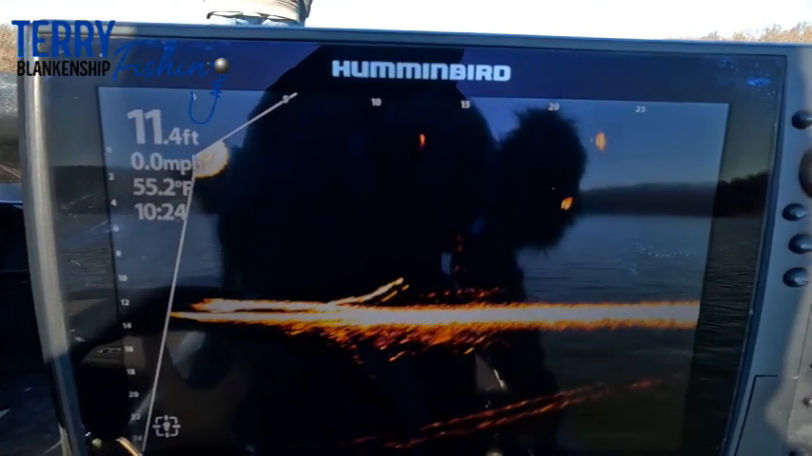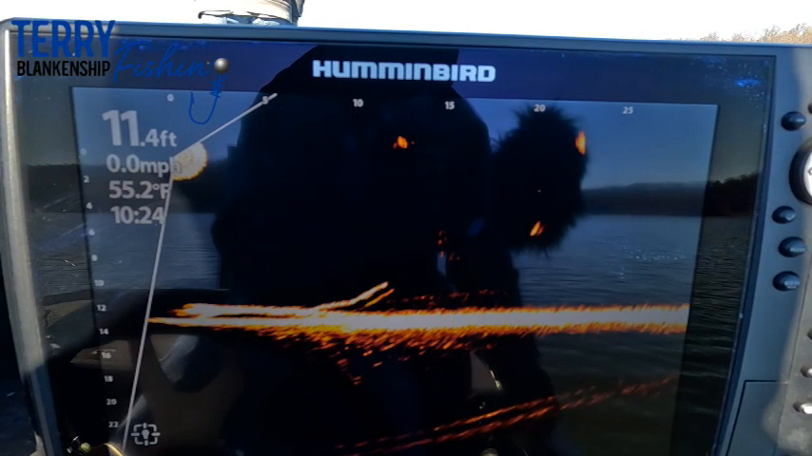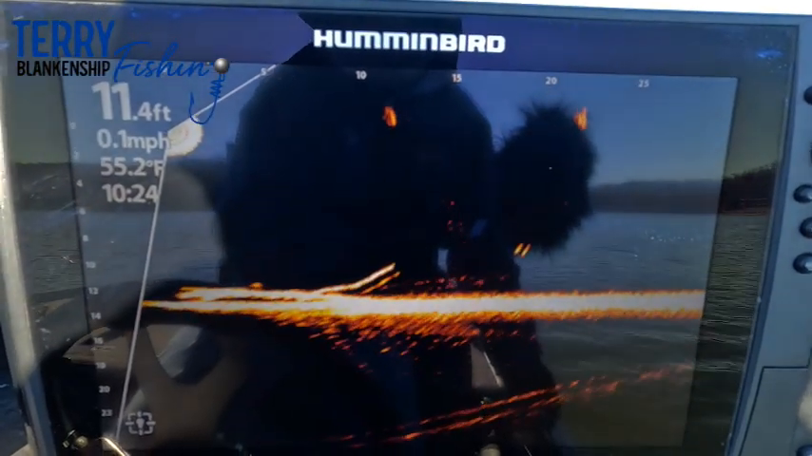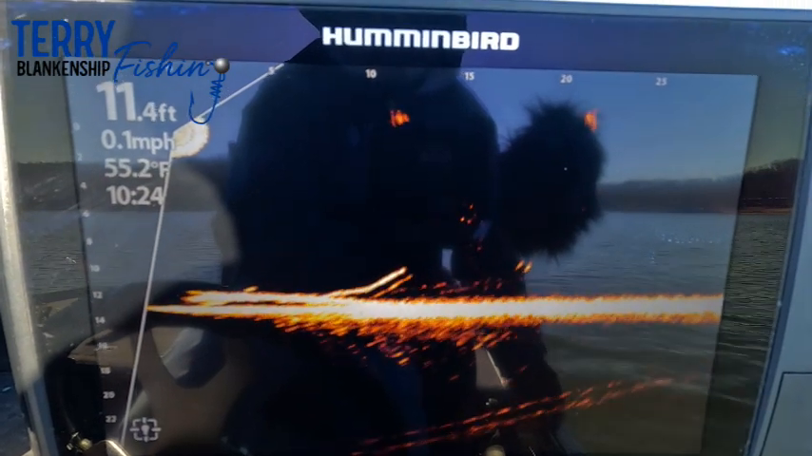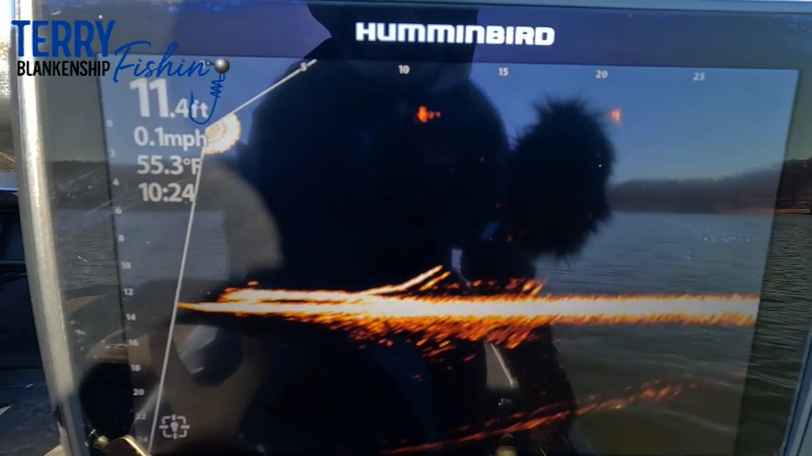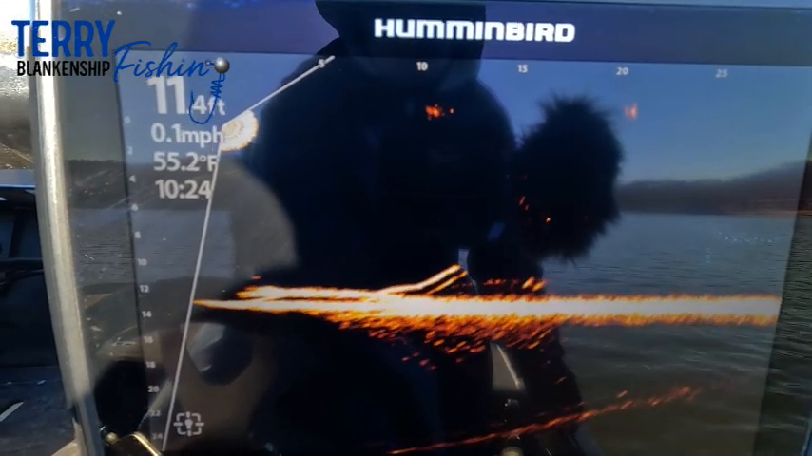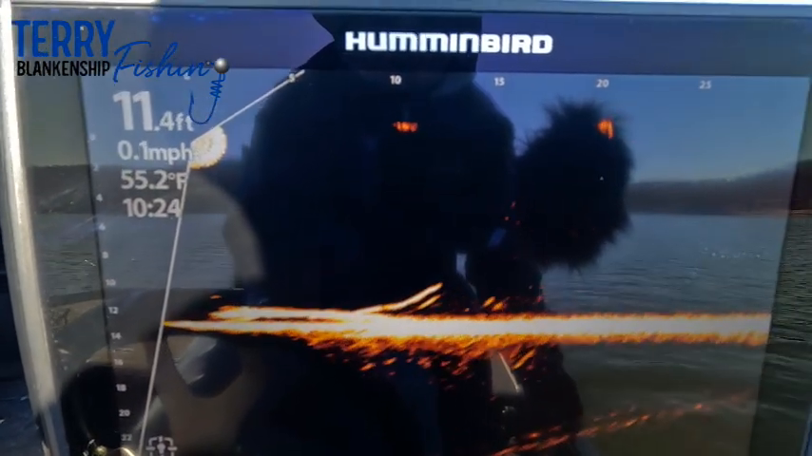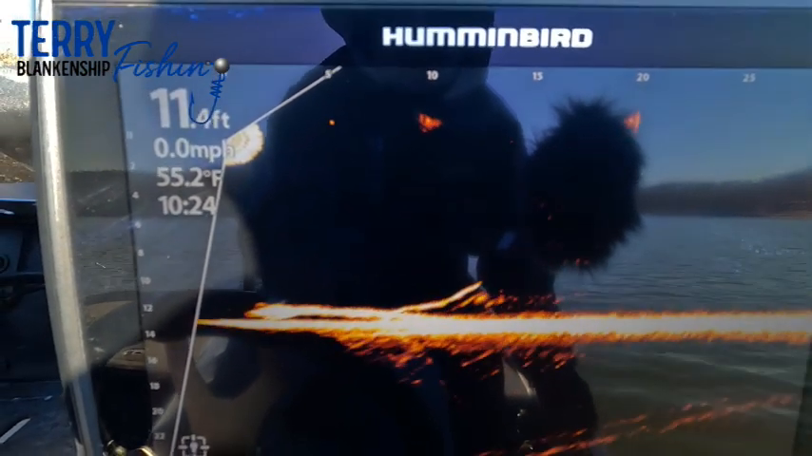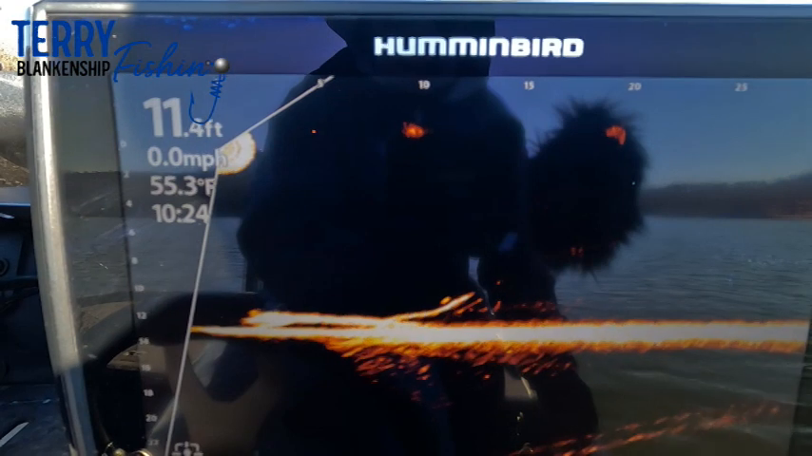Oh, there goes another bait down. On the right side, you can see it dropping down towards the bottom. There, it's right to the bottom and moving it towards the log. Twitch it. Right there at the log now. Where's the fish?